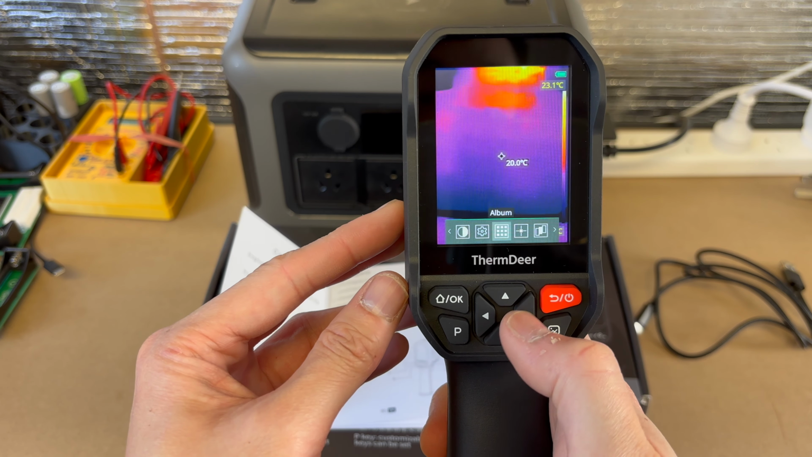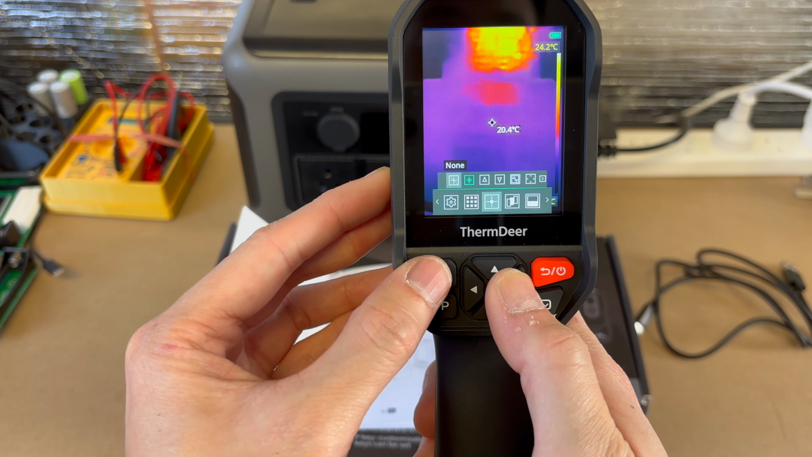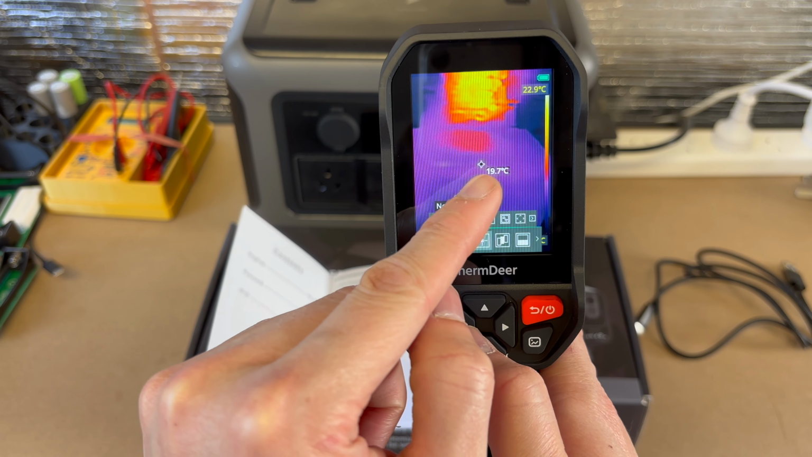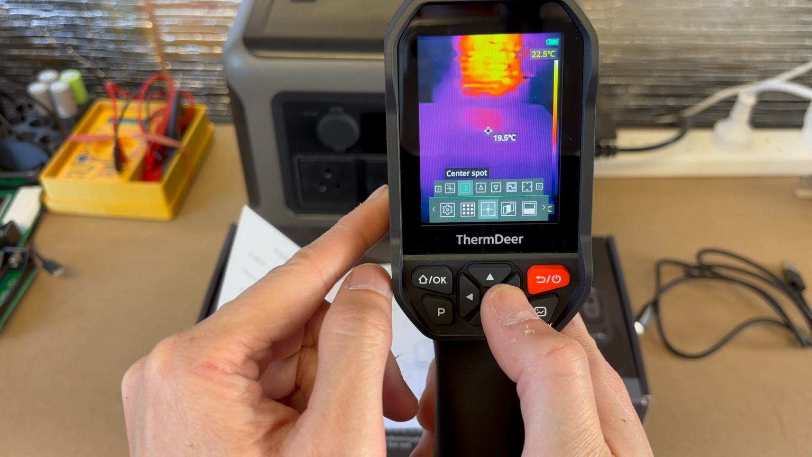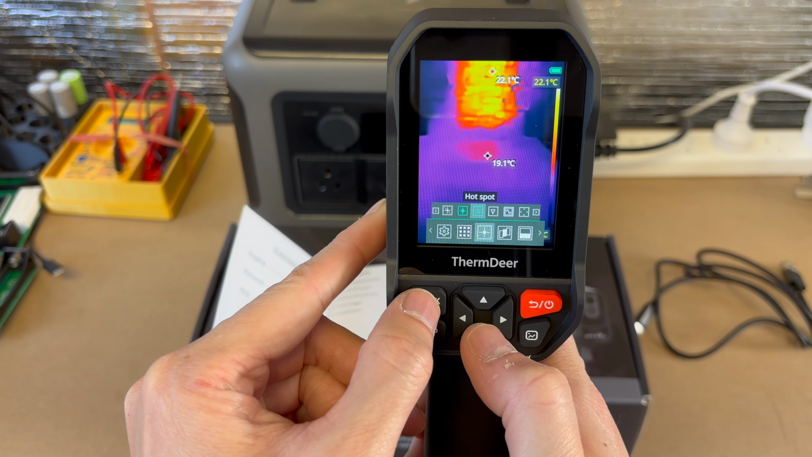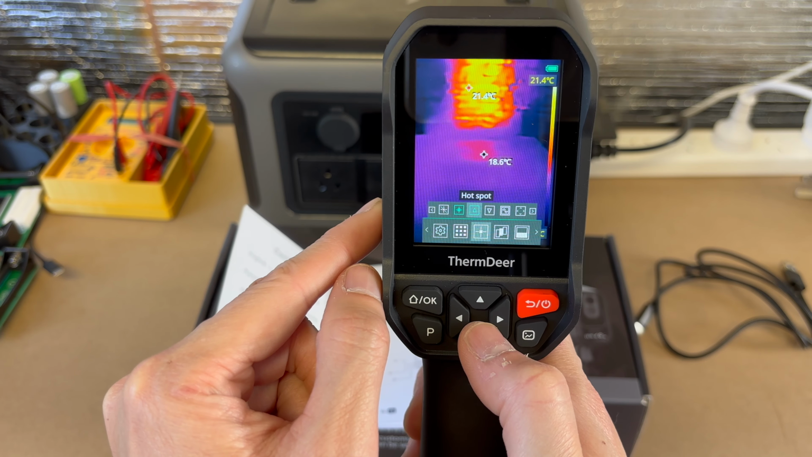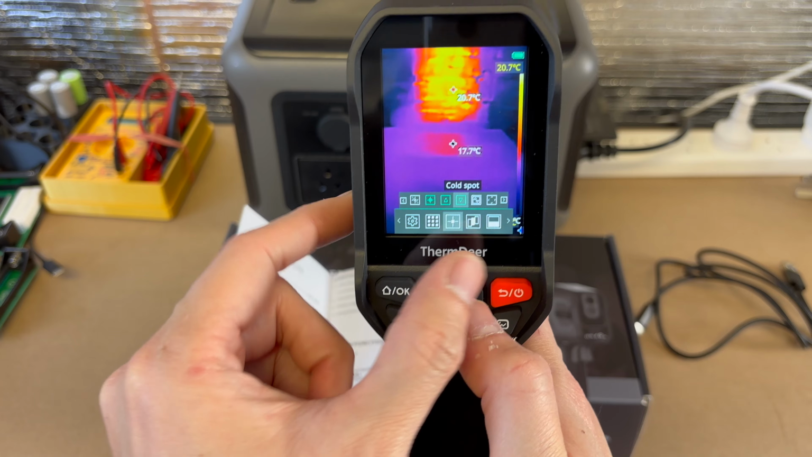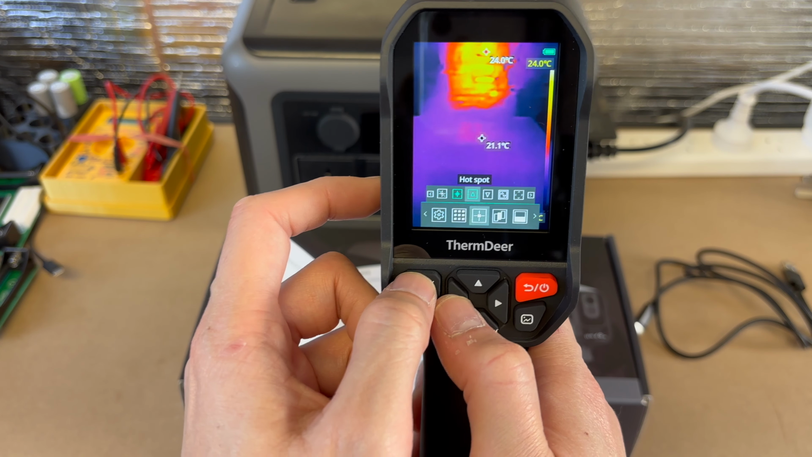Okay, and now the other measurements we can do. So the main one everyone would like to have is the center spot. So the center there, that's where you're measuring at. And you can overlay many of them. You can do the hottest spot. So you can see here at the top, it's bouncing around. That's the hottest it's detecting in this frame. And you can also do the cold spot, and that's kind of right at the bottom here. We can't see it, but I just like the center spot.